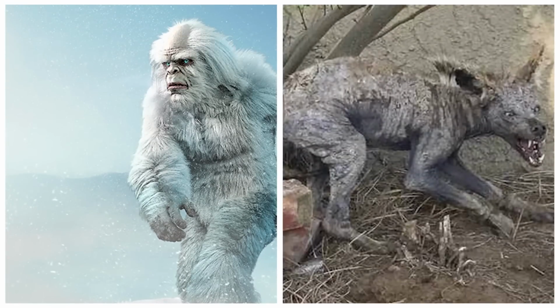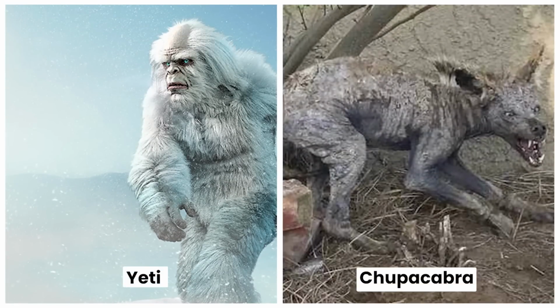Creepy creature attacked the cameraman. In 2021, a brave cameraman ventured into the depths of the forest, determined to uncover the truth behind a mysterious creature. The region, known for sightings of mythical beings like the Yeti and Chupacabra, has a reputation for eerie legends.